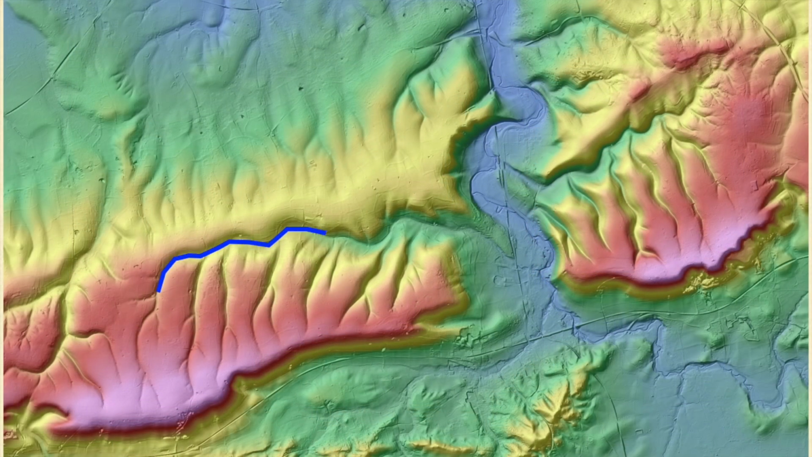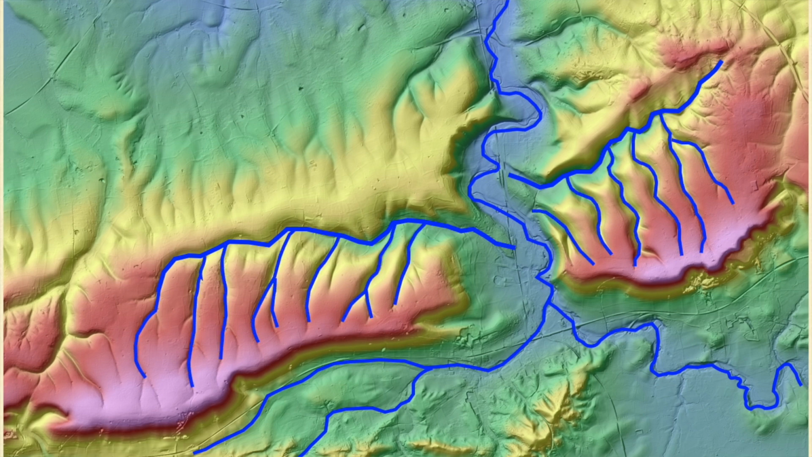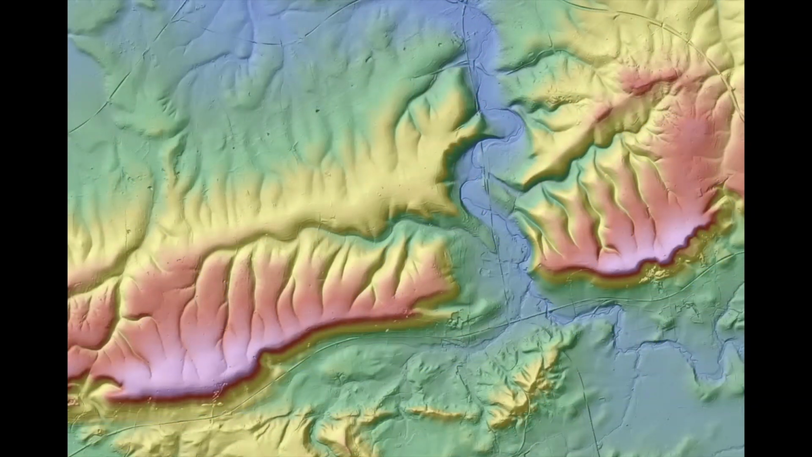There's another one over there, another one here, another one further along, with a steep south-facing slope. That's this side of the valley, and a gradual slope on the other side with these deeply incised valleys all the way up there. Very distinctive. The two sides of the valley are very, very different.